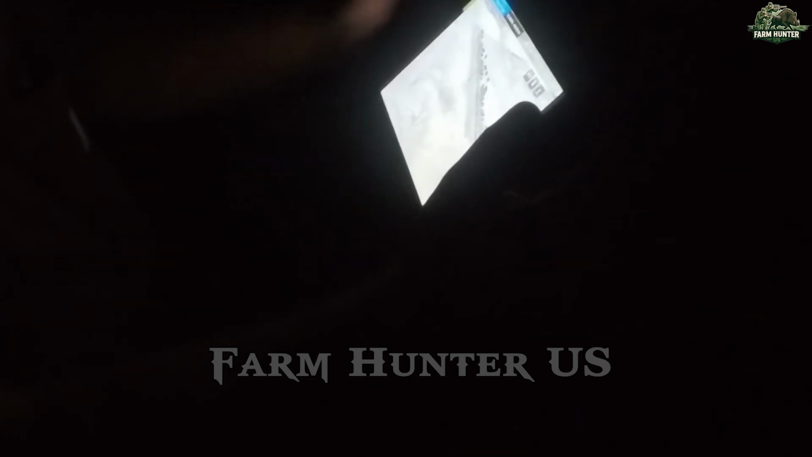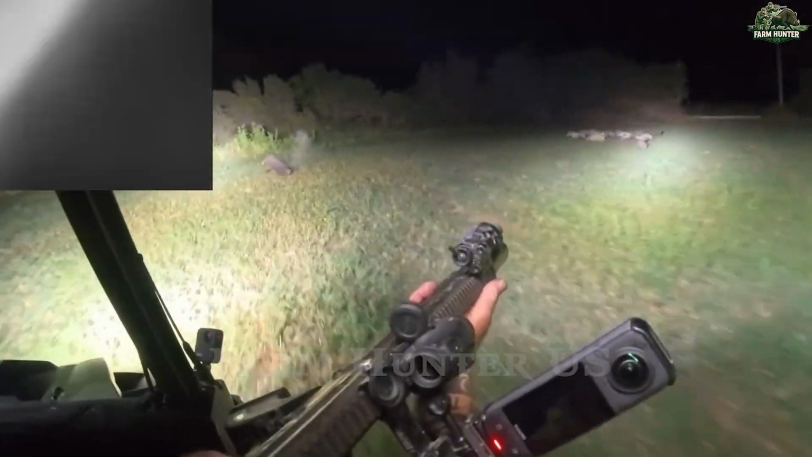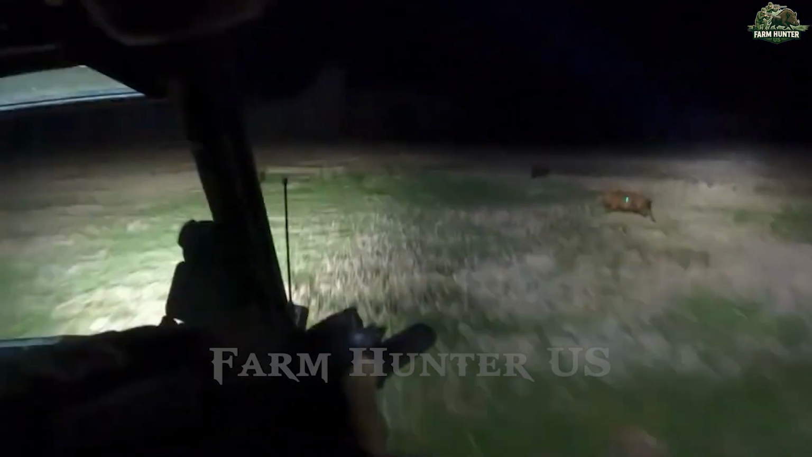Using GPS tracking devices we'd planted earlier, we quickly locked onto another group signal, marked as Unit 26. As we moved in, the roar of our vehicle startled the herd, triggering a wave of confusion and panic. They scattered in all directions, but we had already predicted their escape routes.